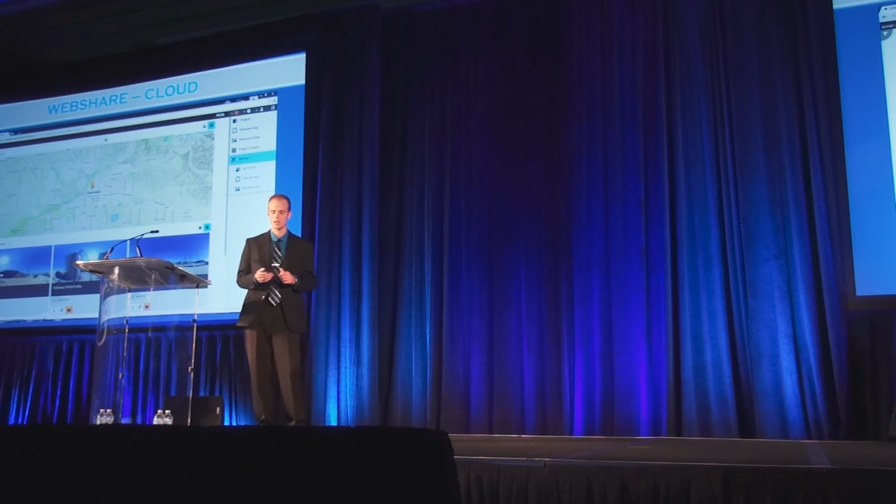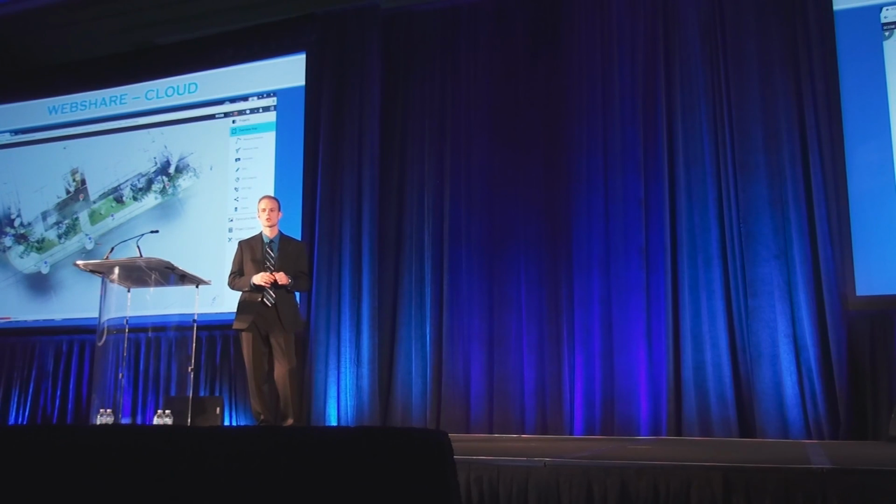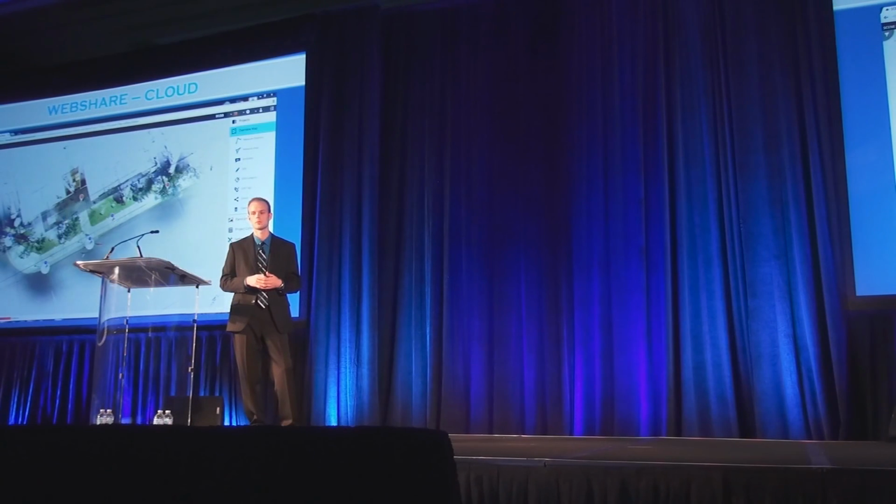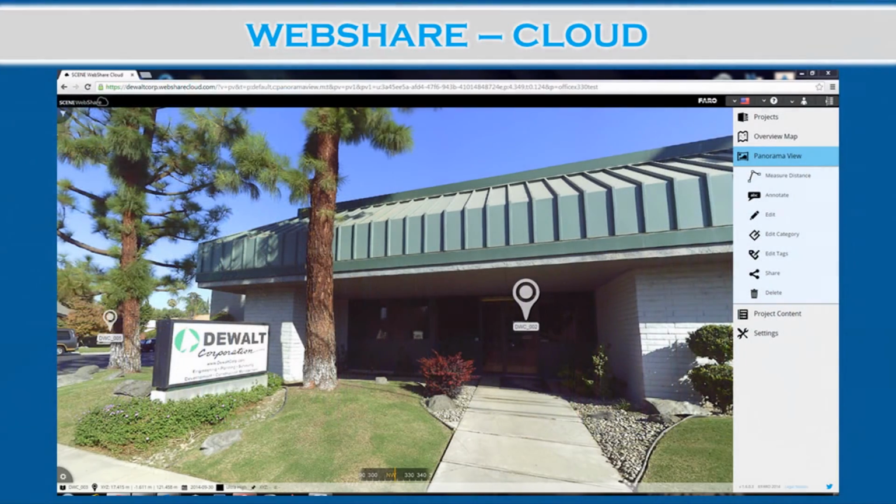So when you log in, you've got access to your own projects. When you first open a project, you can see your overview map. You can see the point cloud there. From that, you can do things like measuring, making notes, getting square footage of area. There's a lot of different things you can do. Then you go into the panoramic view, and all of this works very quickly, very smooth, being that it's run off of the Amazon Web Services.